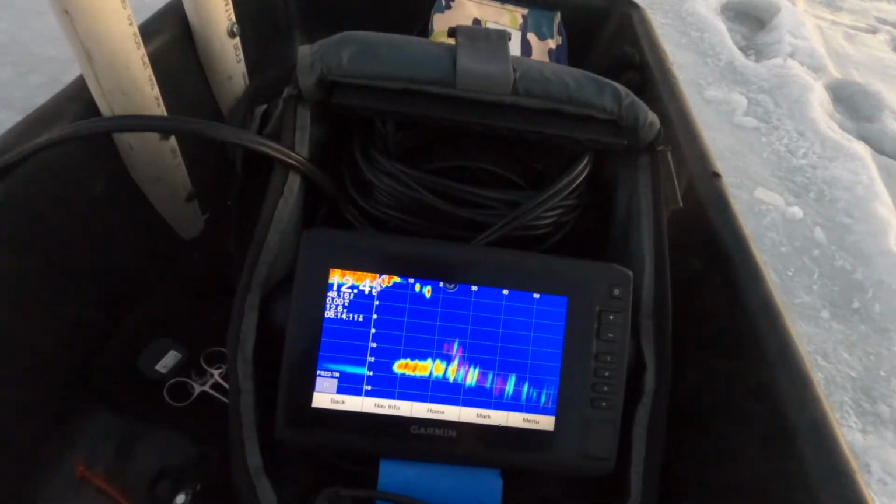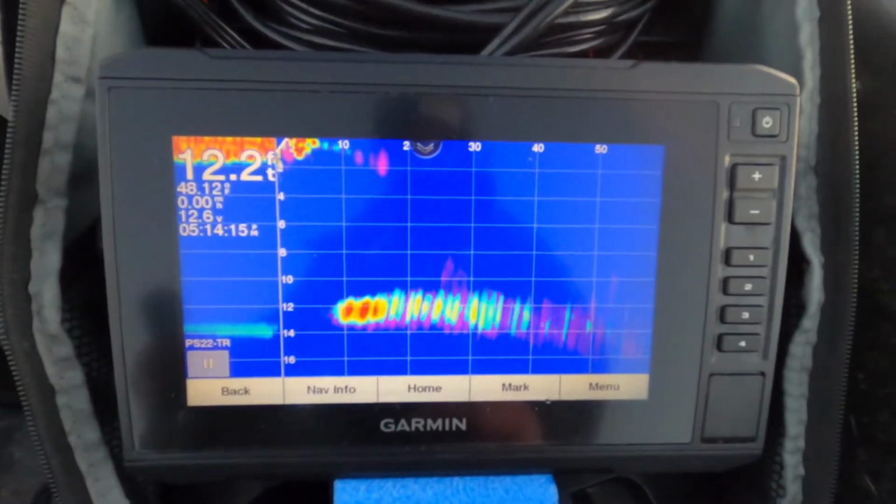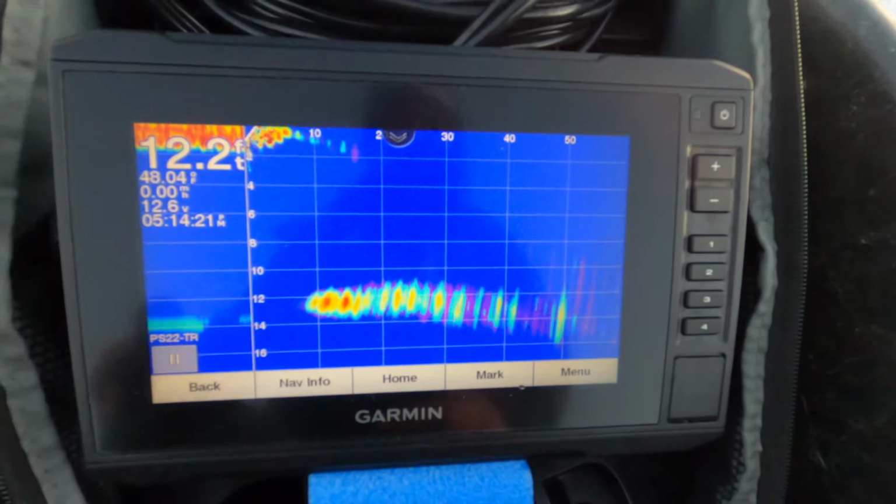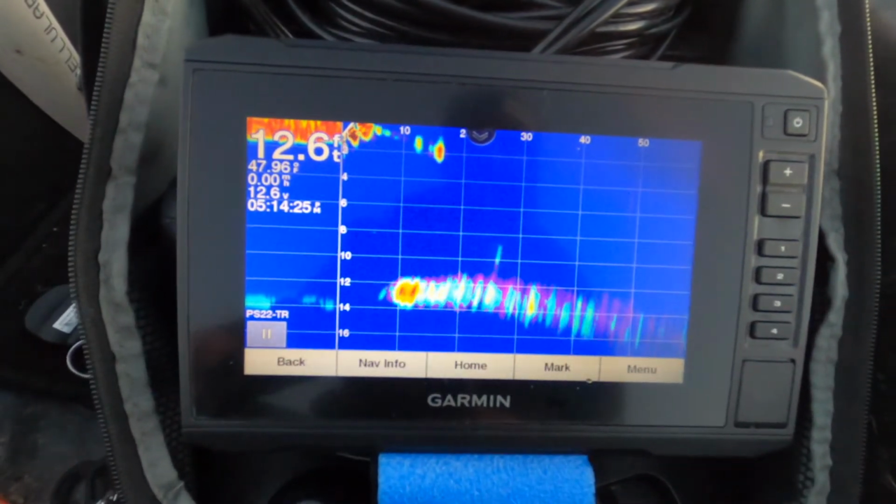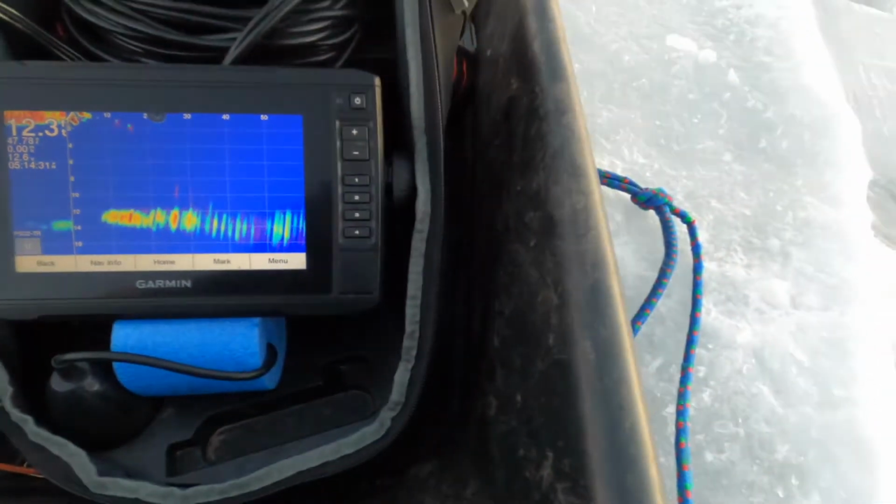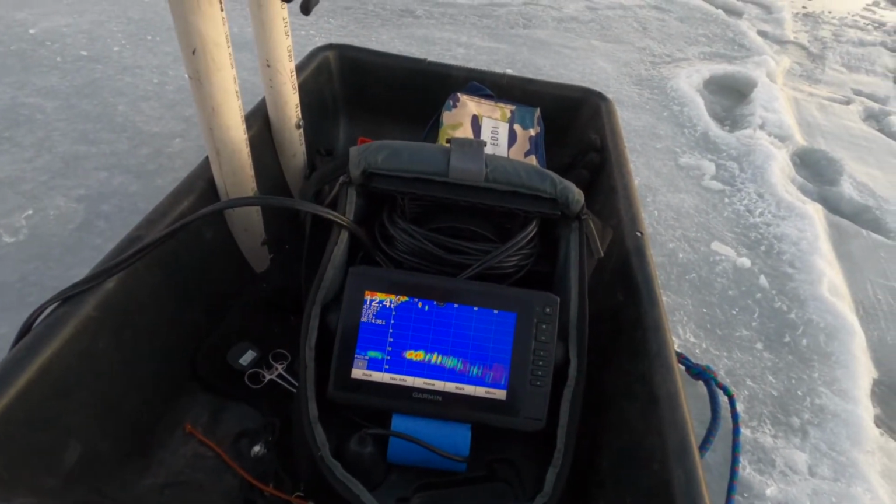All right, so I have the Garmin Panoptix, and when I scan around, you can see a little bit in the top right hand corner some of that flicker coming in and out, but basically what I'm looking for is stuff like that right there in the middle. Starts glowing up pretty good. Those are fish suspended, and hopefully crappie.